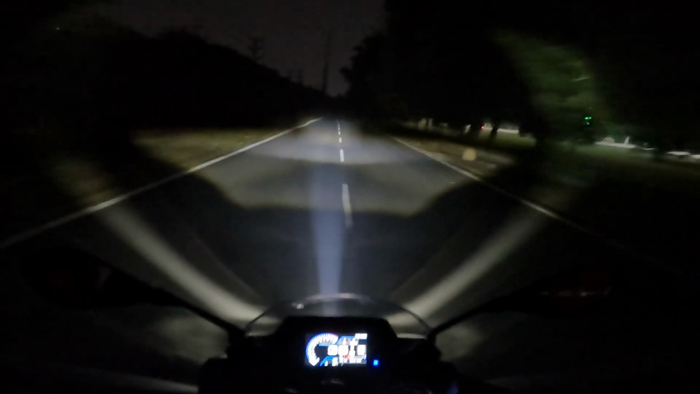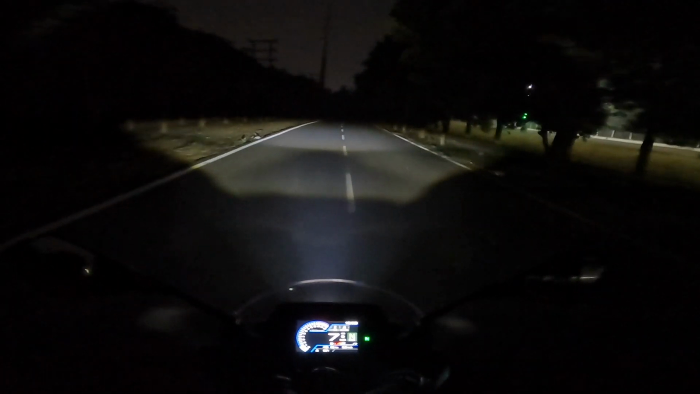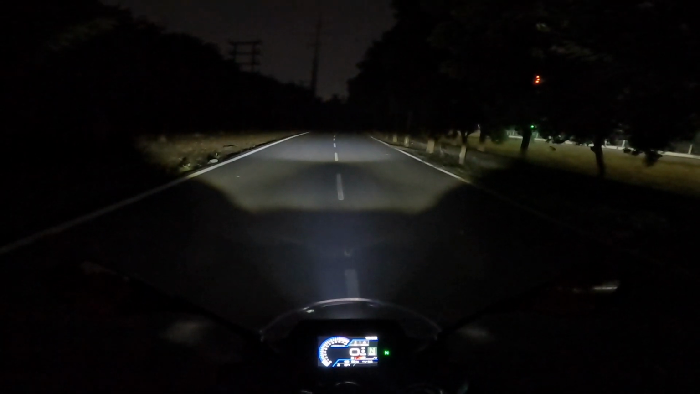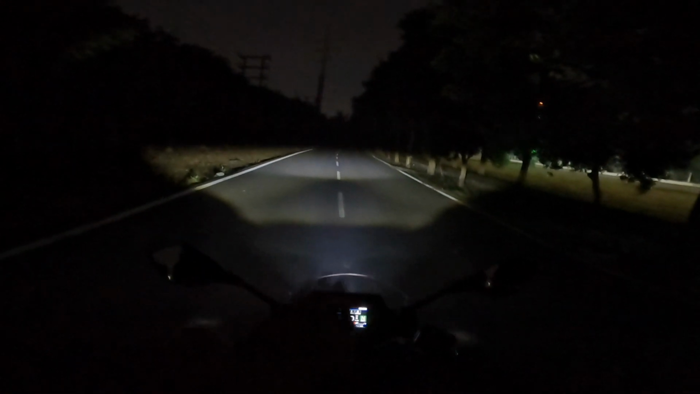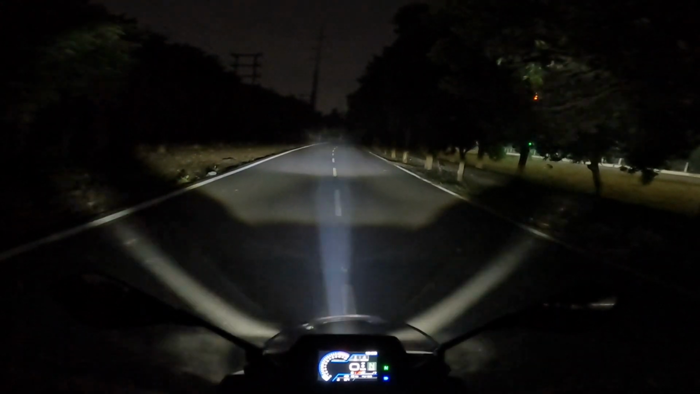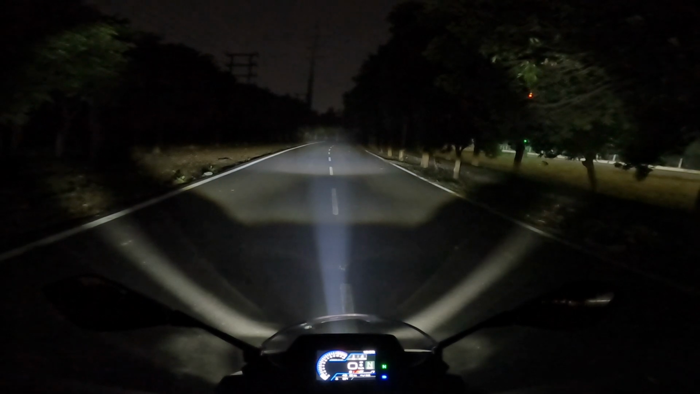Well, on second thoughts, honestly, right now the bike is standing on that section of the road which is at a lower level. It's a dip and that's a bit of an incline, and that is why, see, I can now see some part of the road. So this is the low beam, and now the high beam.